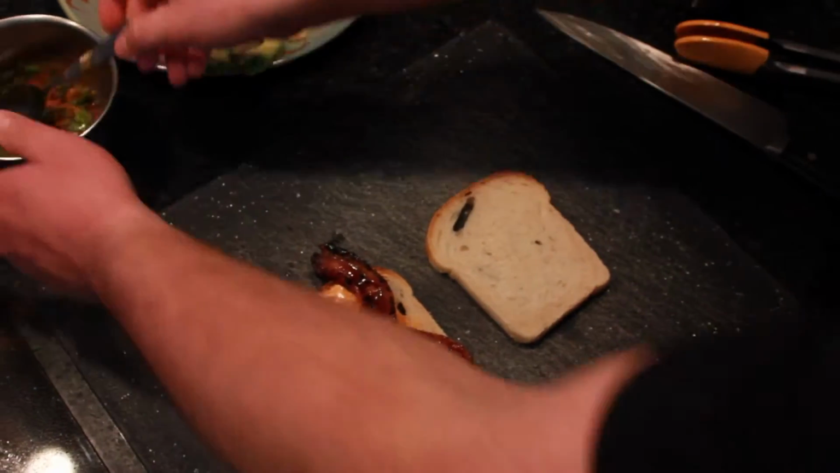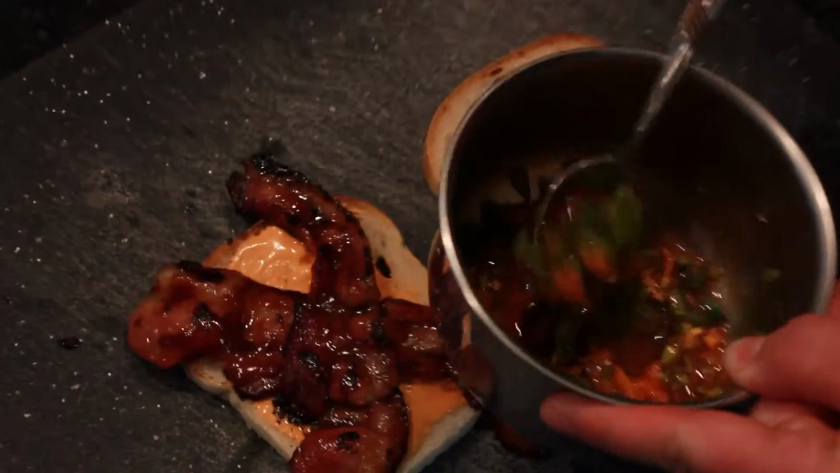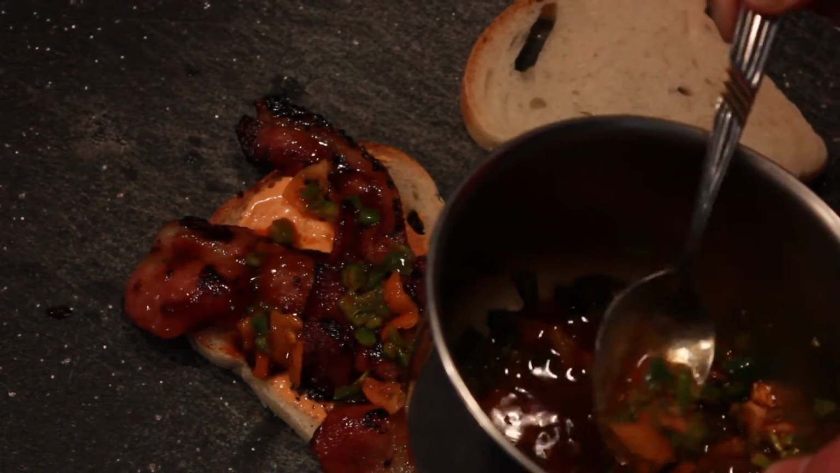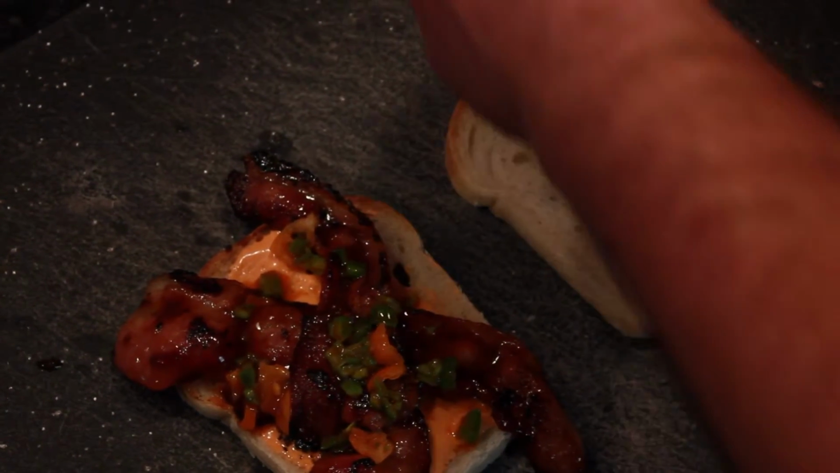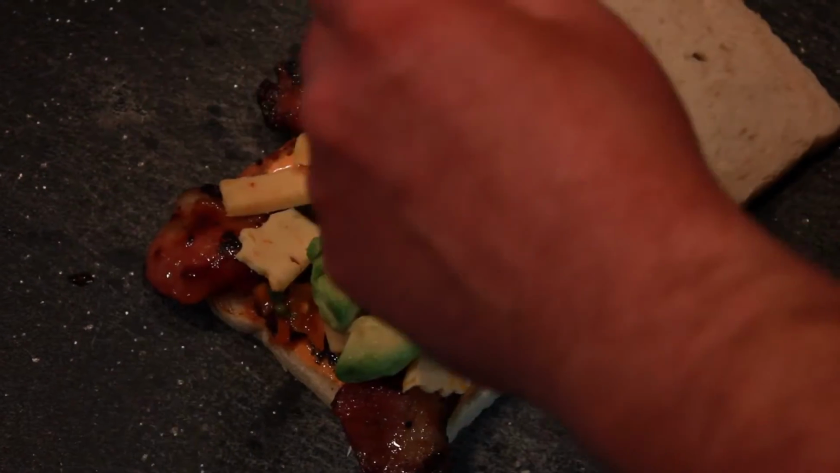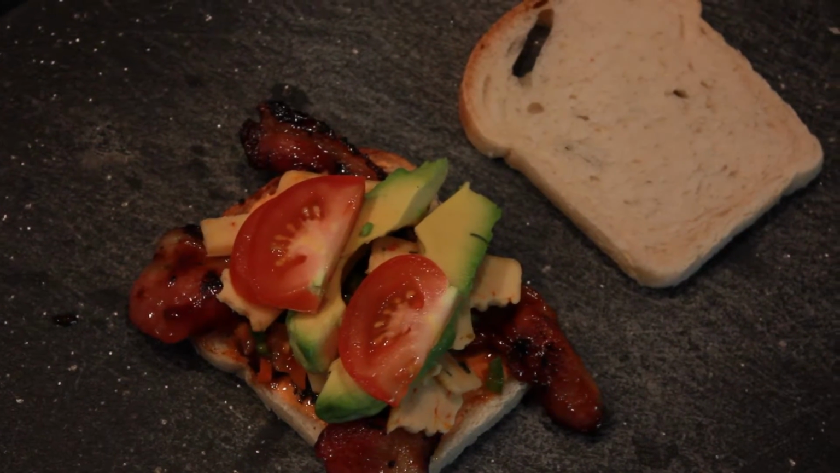Okay, this is the part I'm a little nervous about here. We've got our hot pepper relish. I'm going to lay a nice loving spoonful right over that. Woo. There we go. All right, some of our pepper jack cheese. Okay, a little avocado. We've got our tomato. Okay, a little crunch of lettuce, like that's going to save us.